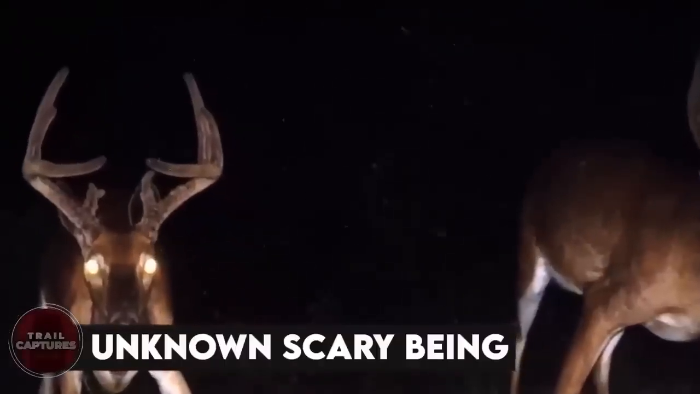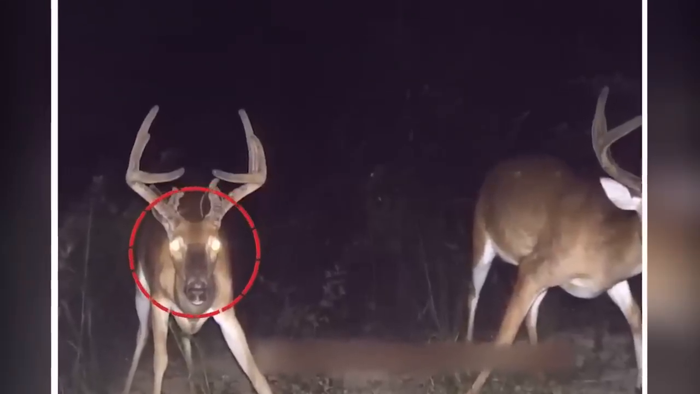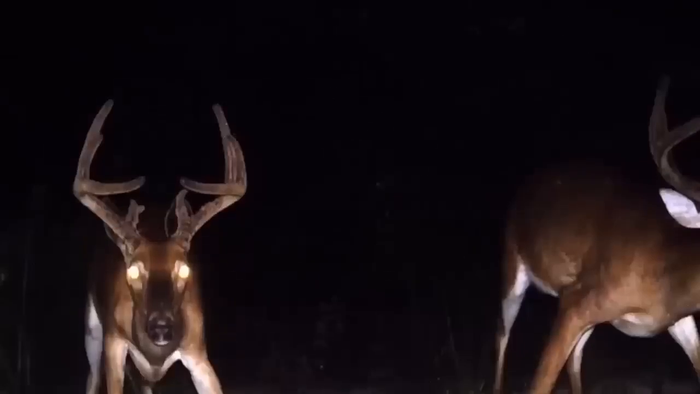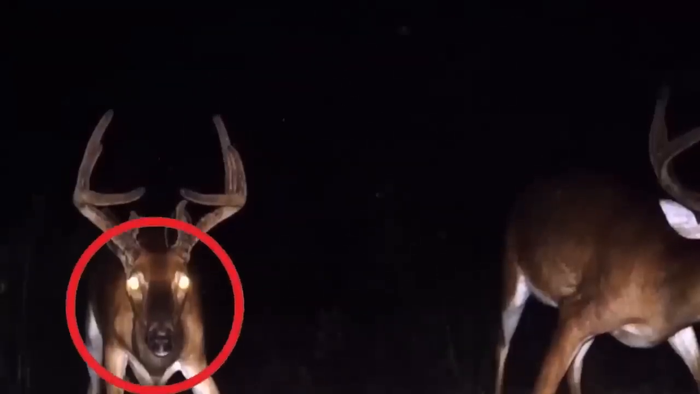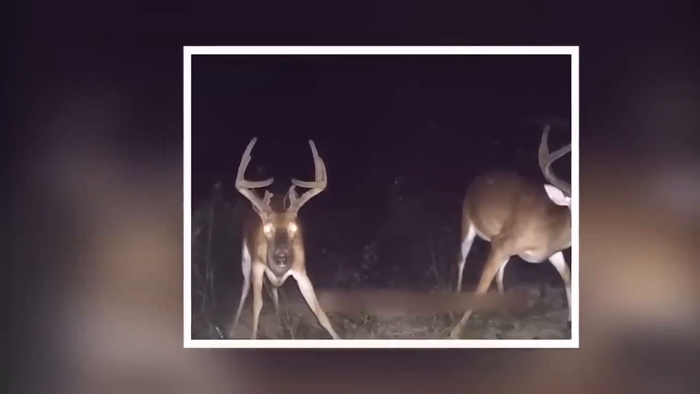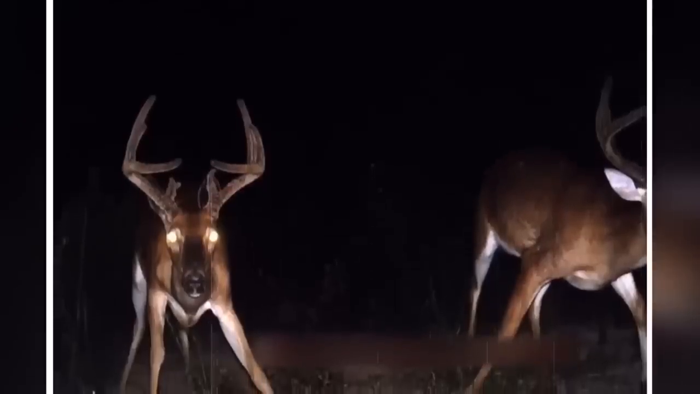Unknown scary being. Whoever these eyes might belong to is a rather creepy thing to think about. The creature looks as though it knows that there is a camera there, and that it might be pleading for help, as it seems rather terrified. It's probably another innocent deer, running from a terrifying supernatural being. God knows what might have happened to it after.